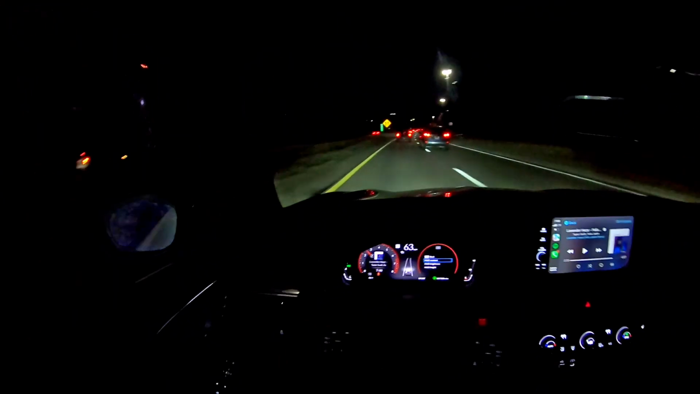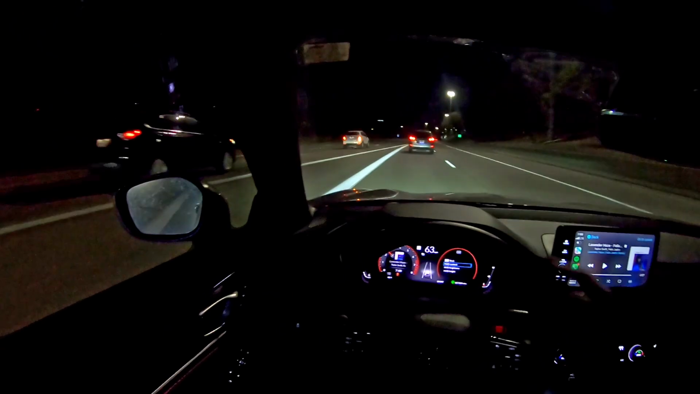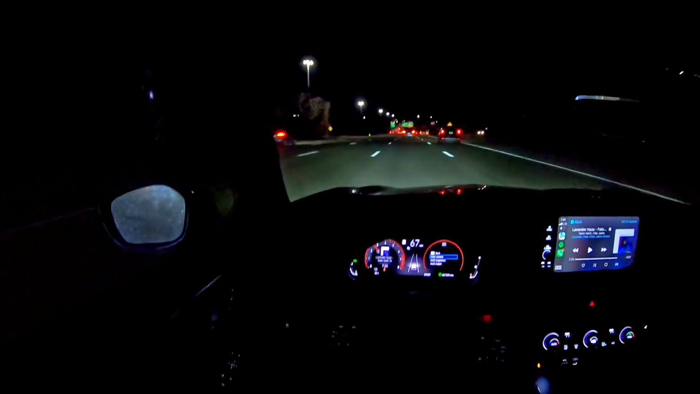Got great visibility, got big windows. Man, I feel like a race car driver right now, man. Got people just doing all kinds of dastardly deeds while driving. All right, come on, get over. All right, I'm about to get off on this exit, Telegraph here.